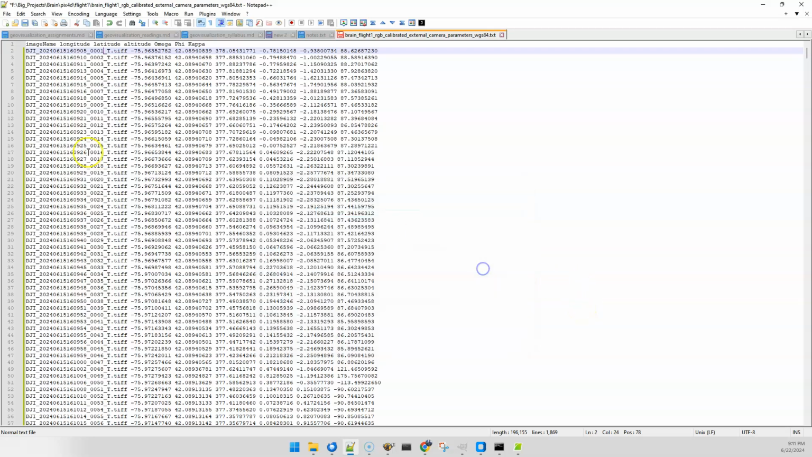Now, if you look closely at the file names here, you can see that they're stamped with a date and time, but they're also sequential. The interesting thing here is that the file names for the JPEGs and what are now TIFFs for the RGB and the thermals don't precisely line up, and the reason is the sequential numbers don't always have exactly the same timestamp. They do in 95% of all cases, and we'll see that here in just a second. But there will be a few that don't.